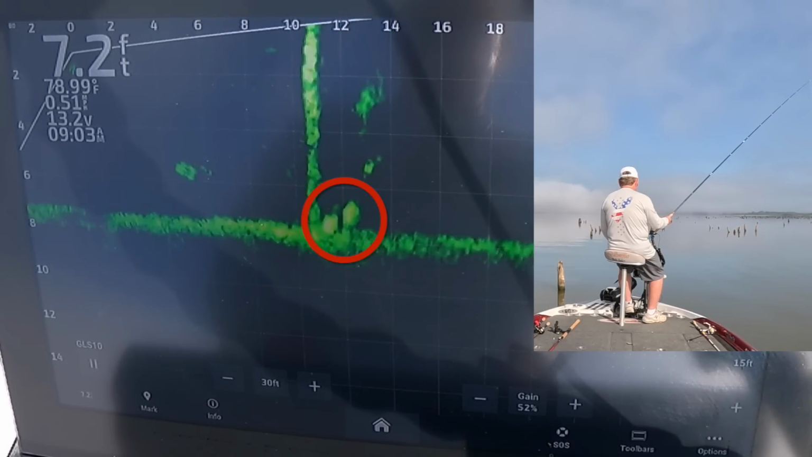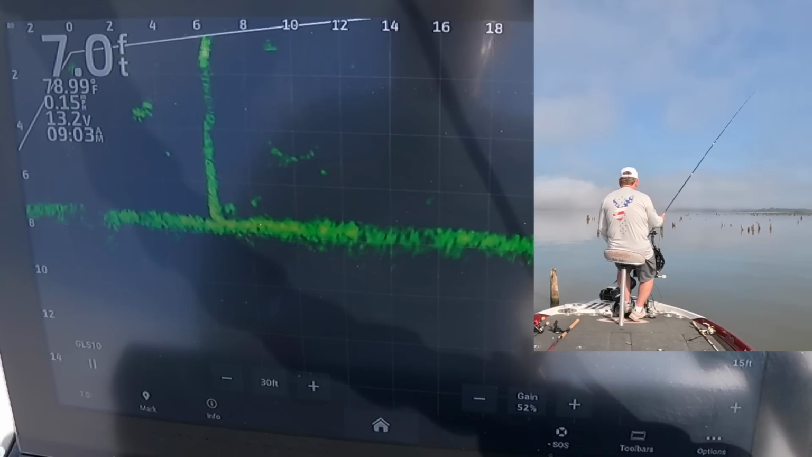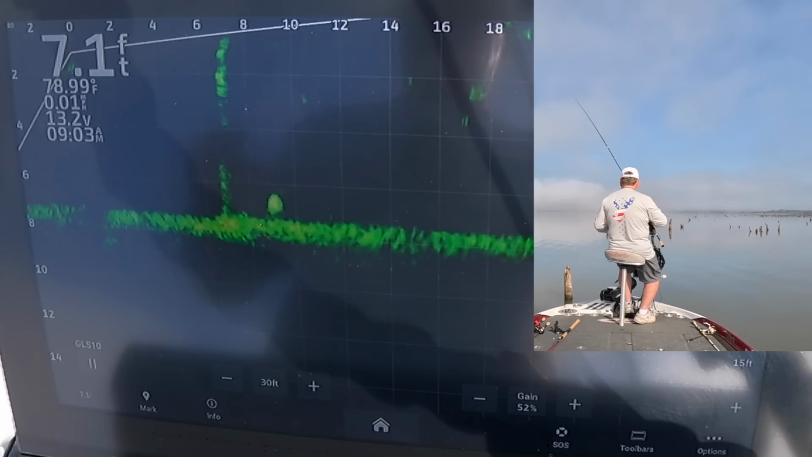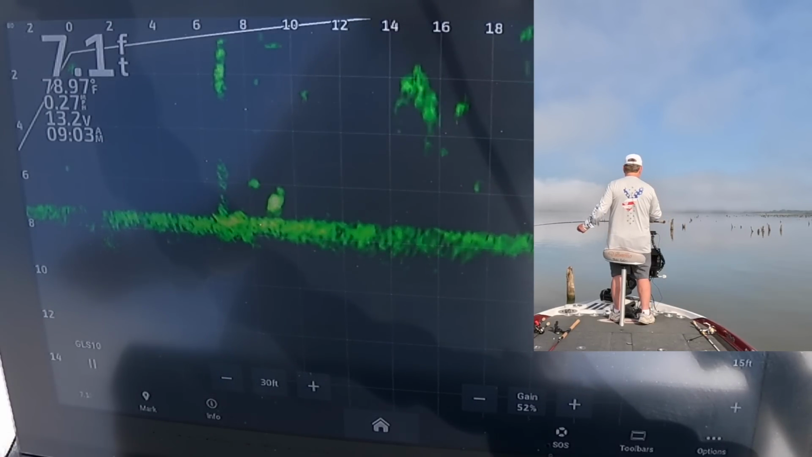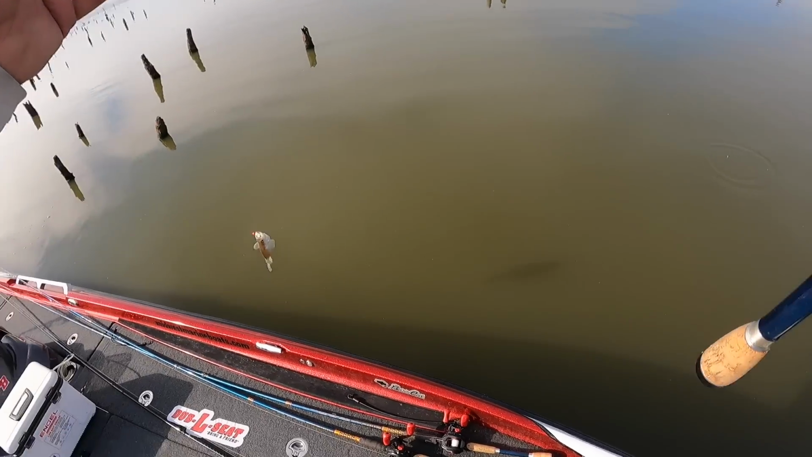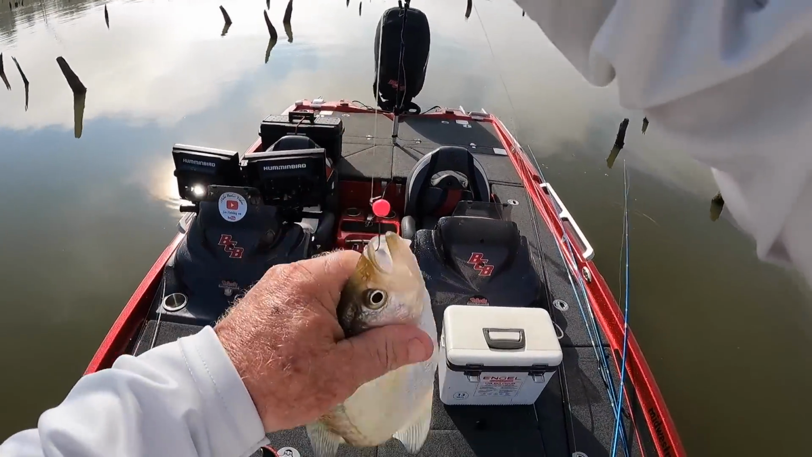There's two fish right there on the bottom. See them? I'm telling you, these fish are hanging on the bottom. Not big, but nice keepers. Yep, you got it. Nice keepers, look at there. Poor unlucky dude gets the last hook. Oh man, if you'd have just hesitated.